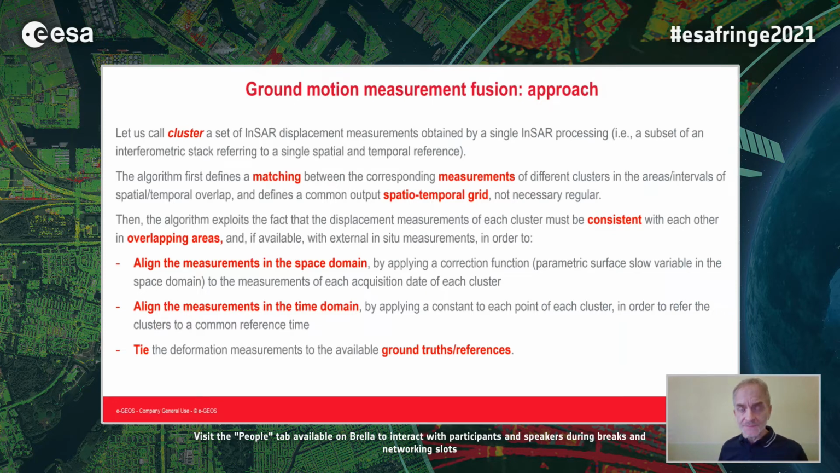So anyway, given these clusters, the first thing the algorithm does is match the corresponding measurements in the area of overlap, and define a common output spatio-temporal grid, not necessarily regular.